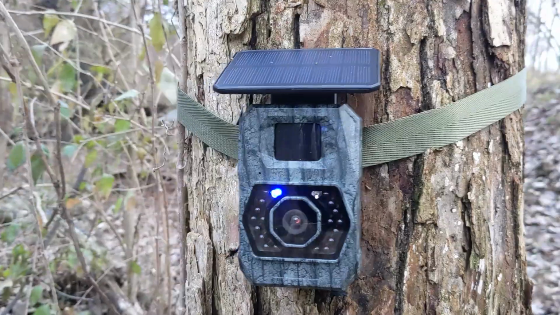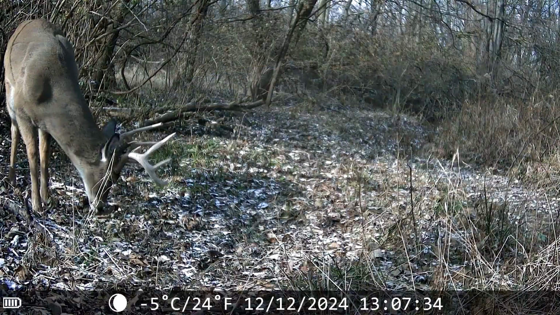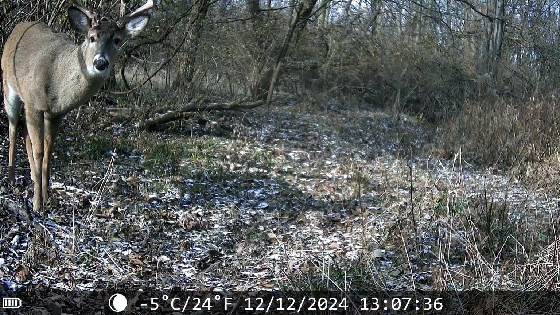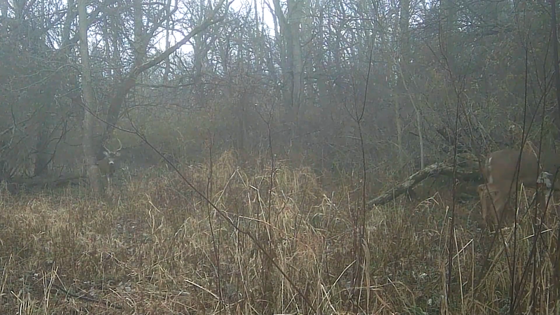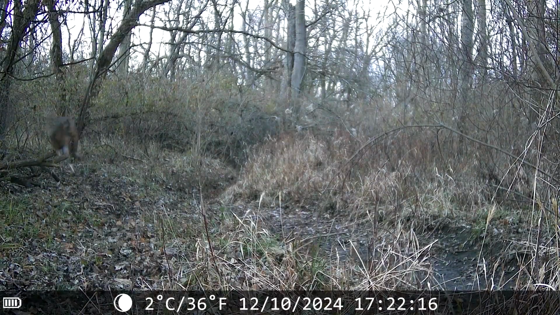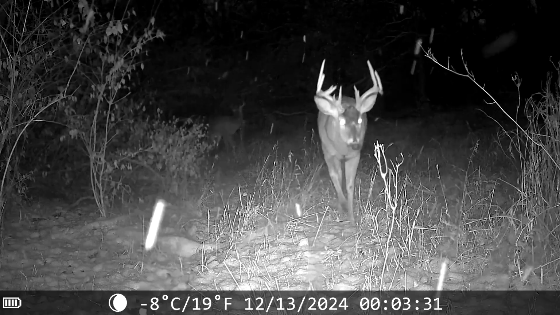So I left the trail camera out for a couple of days and came back to check it. And surprisingly, the first clip we captured was of a pretty big buck and his lady friend. Throughout the course of the next few days, we had a lot of does walking through, and a few different bucks, but this one was the biggest.